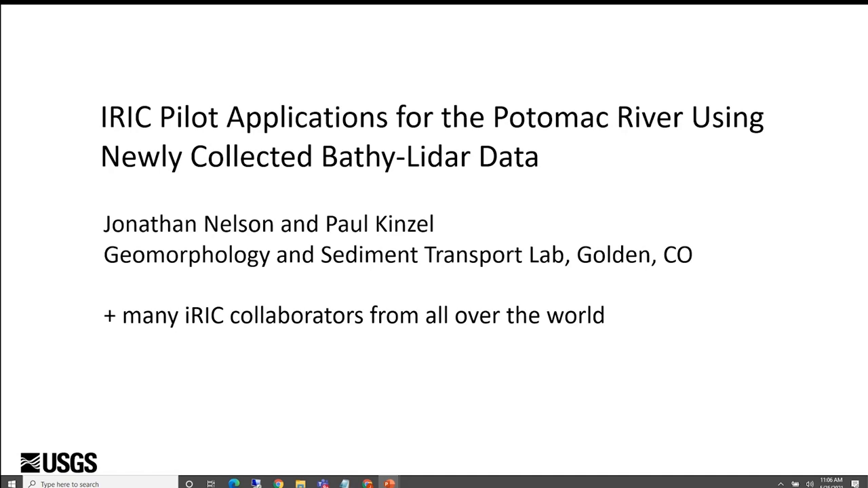We don't have a full-blown program like we do with the 3D Elevation Program, the 3DEP, or the hydro program like NHD, but it's something that we're considering and trying to learn more about. We do have the ability to contract with private vendors to collect this kind of data through our GPSC contract.